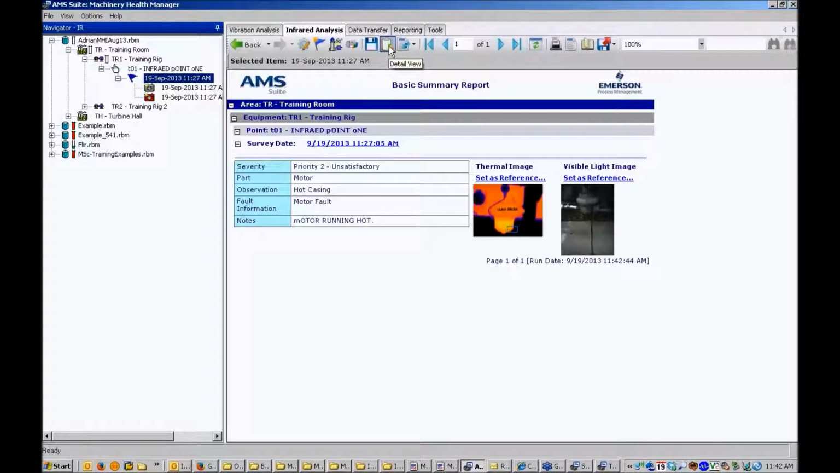Just slow down a little bit, mate. There's a lot of screen updating going on, and there's just a bit of latency, so just take it a bit quieter.